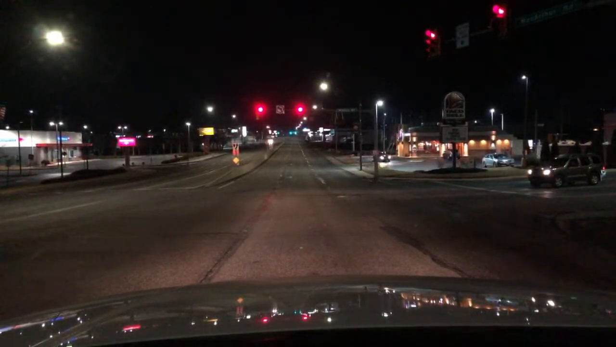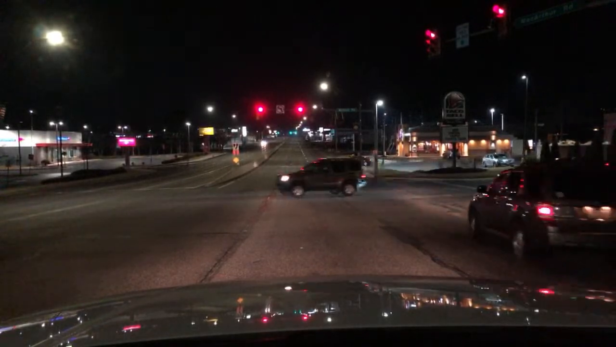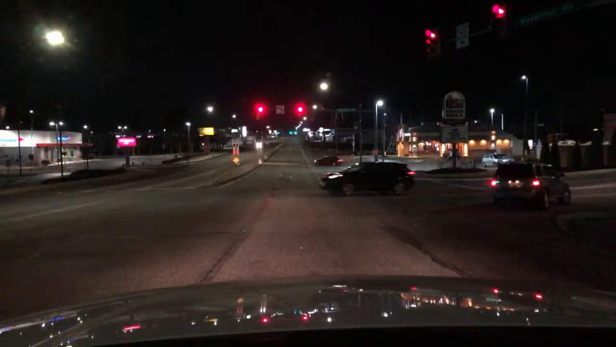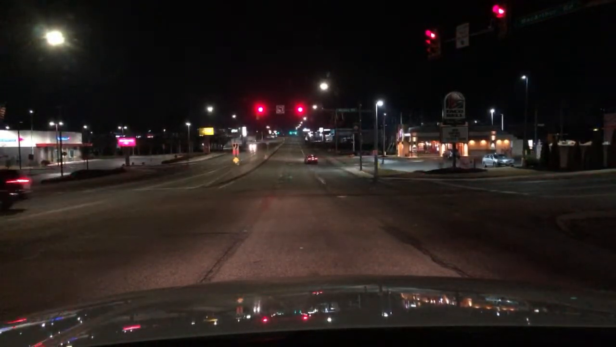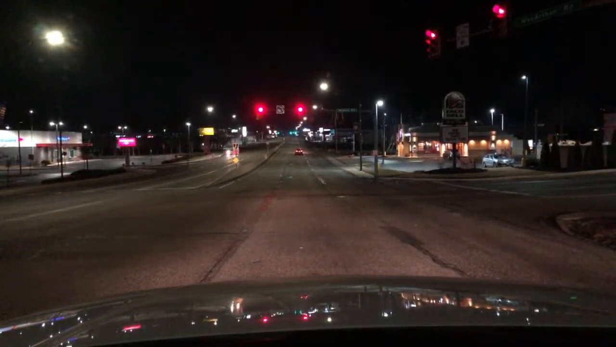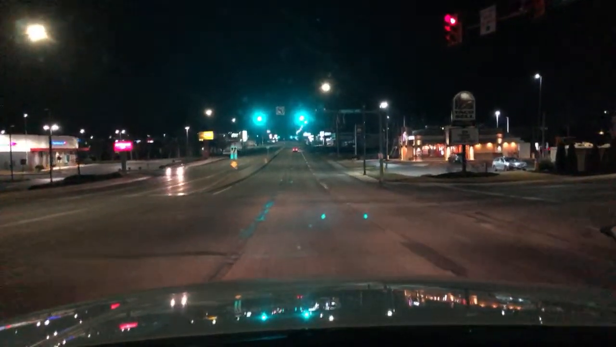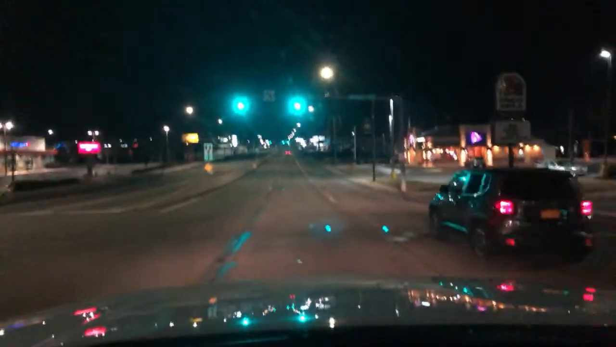Means they maybe put an old tag on a car. Well, that was a good stop. All because they got to get to Taco Bell before they close. Holy shit, people. Oh boy, get their tacos. Blow the red light because you got to get to the Taco Bell.